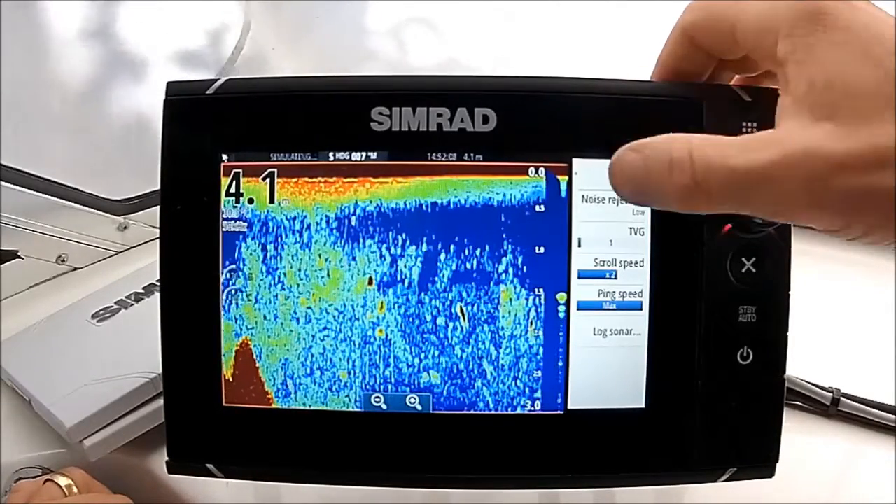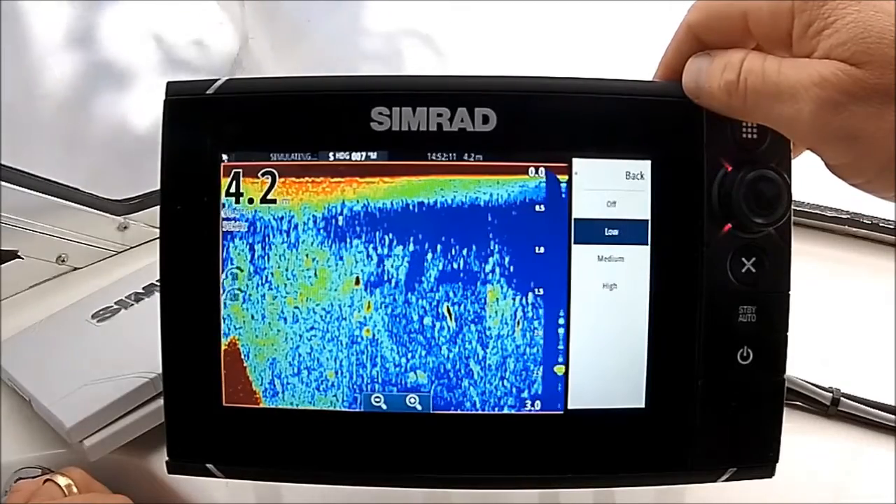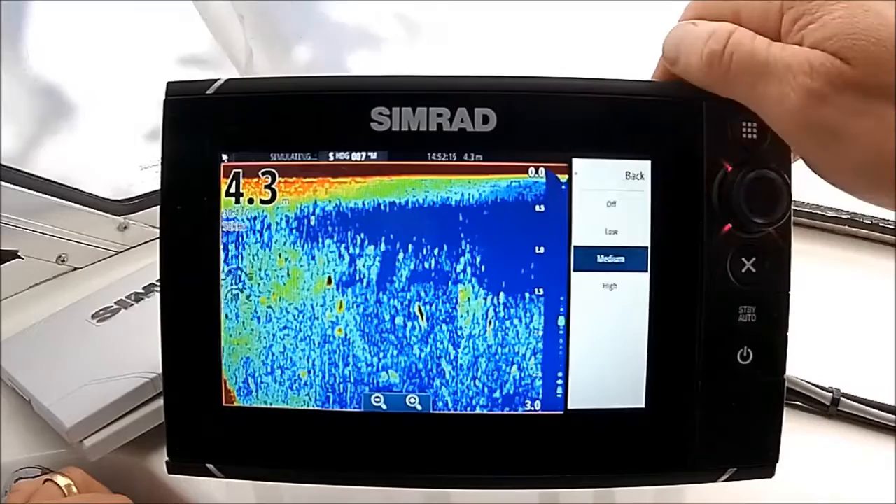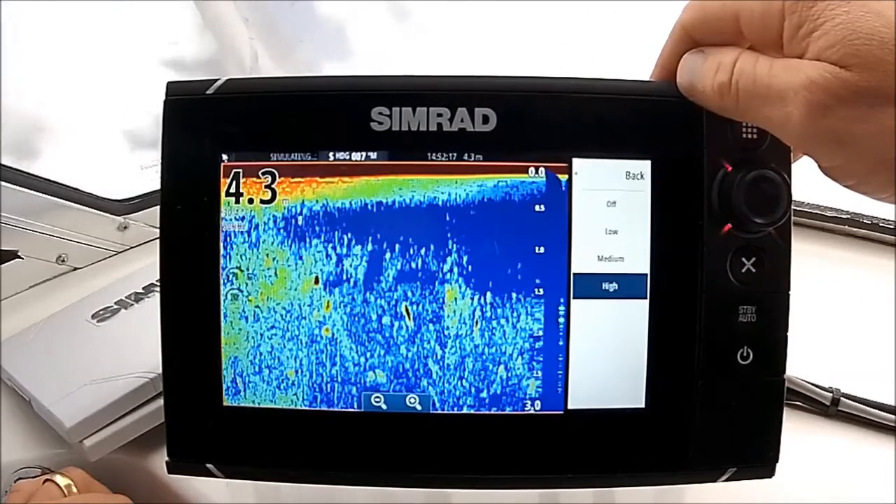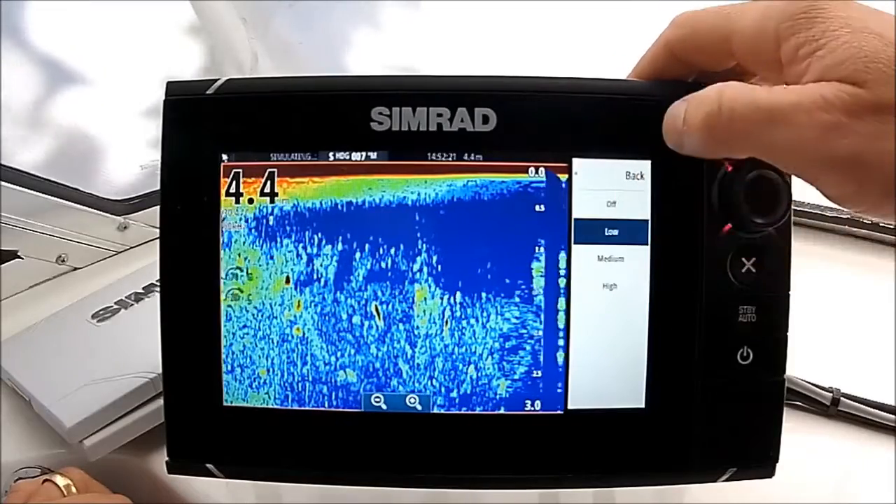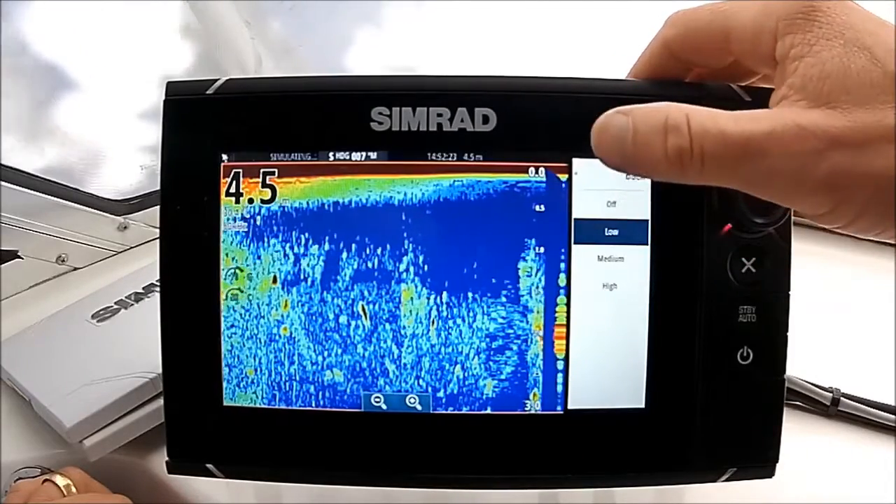What else have we got here? Noise rejection. Again, I get asked about this one a bit. I leave it on low. The more you increase your noise rejection, you'll start losing detail and you'll start losing reads. So low is where I leave it out in the deep water.